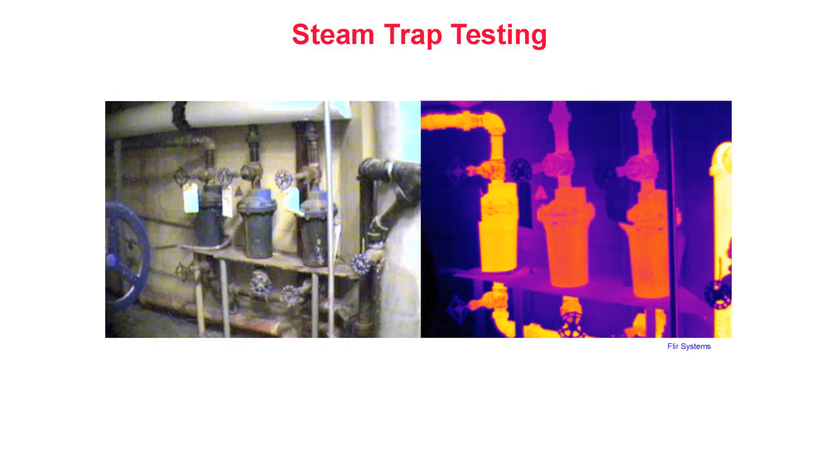In this image set, we see three inverted bucket traps. Referring to the thermogram, the trap on the left shows no apparent temperature differential across the trap. This may be due to cycling of the trap or a constant leak. Here, contact ultrasound can be used to confirm the trap's operating condition.